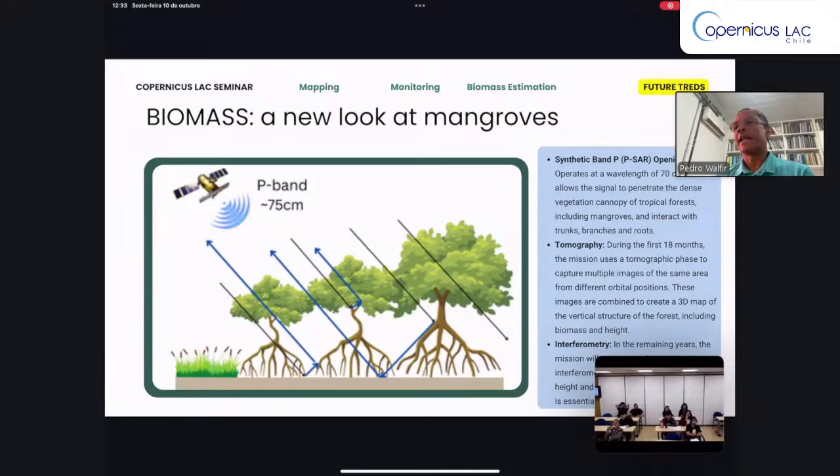So the next step, our future trends, is related to BIOMASS and a new look to observe mangrove forest.